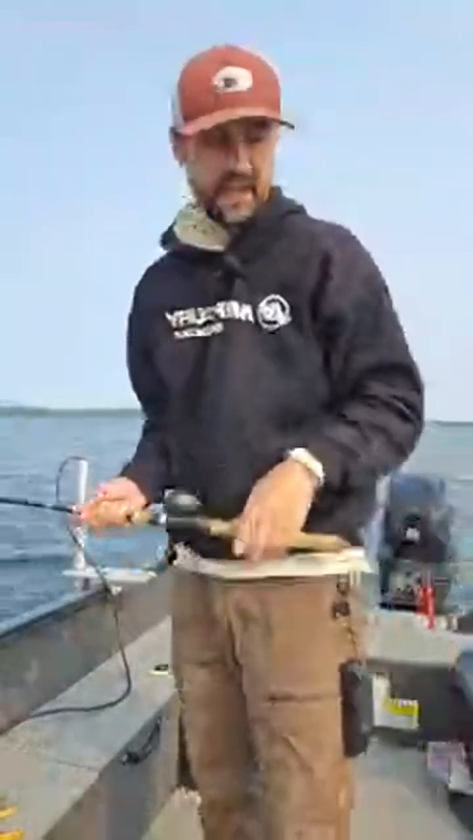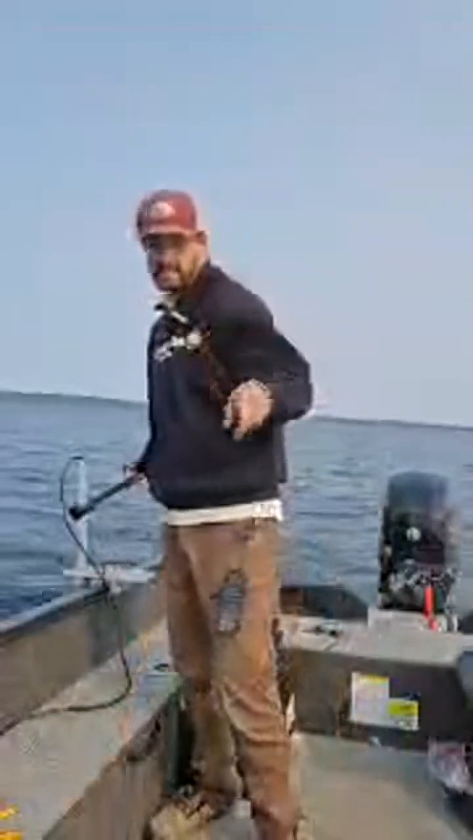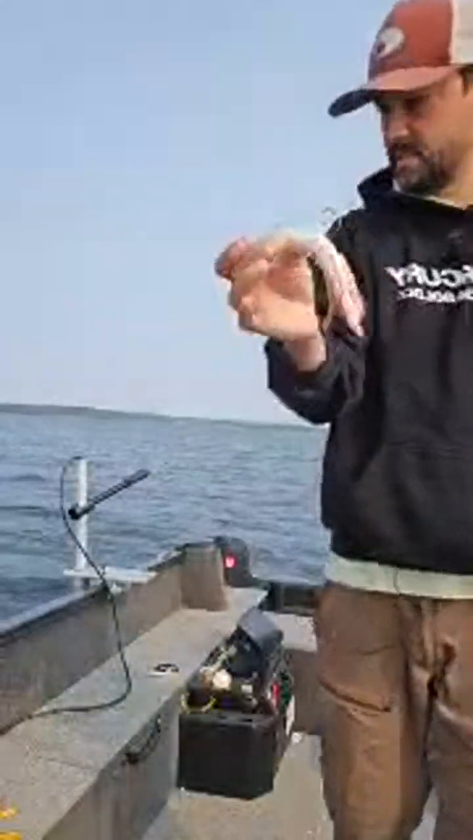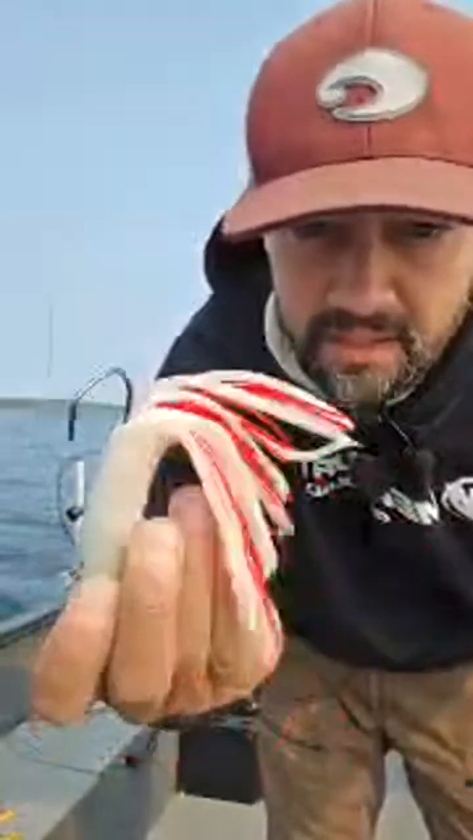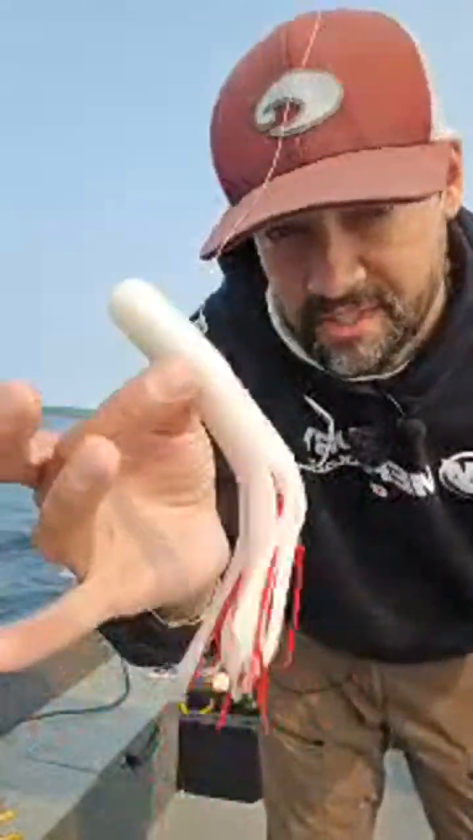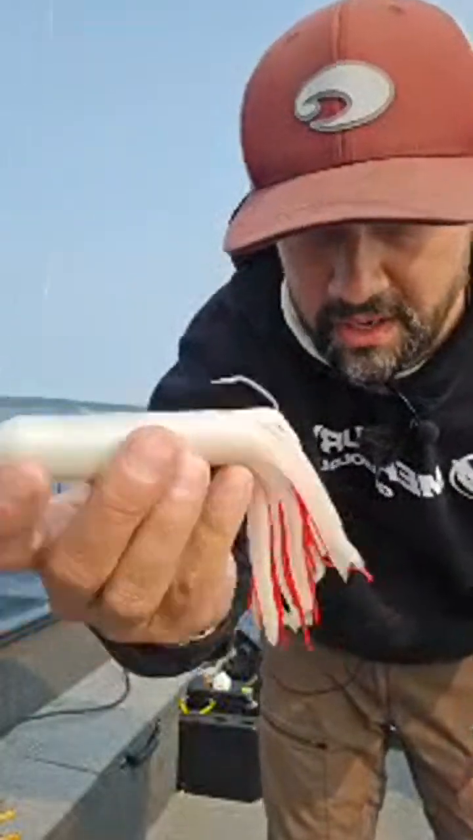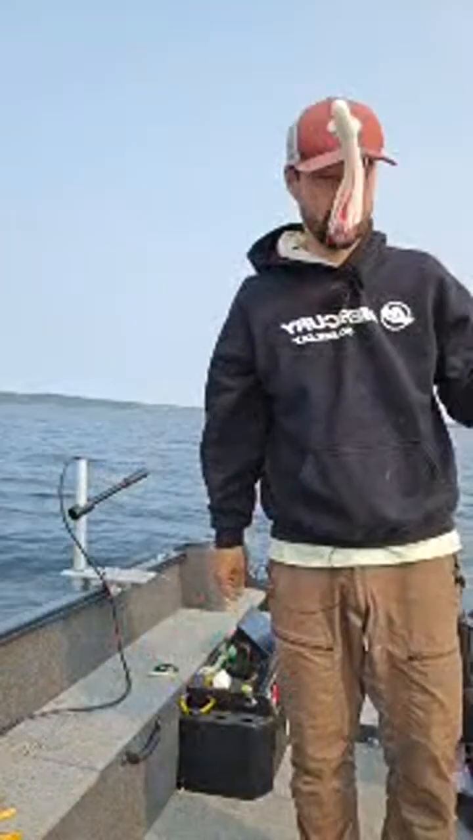Frostbite tubes. Hey, I got something better for you than the frostbite tube. You guys are going to see it first right now. This is the new tube. So I've got the same 6-inch tube, but I'm going to dress the tubes up with either green or red to make it a bleeding tube, and see how they slam lake trout today.